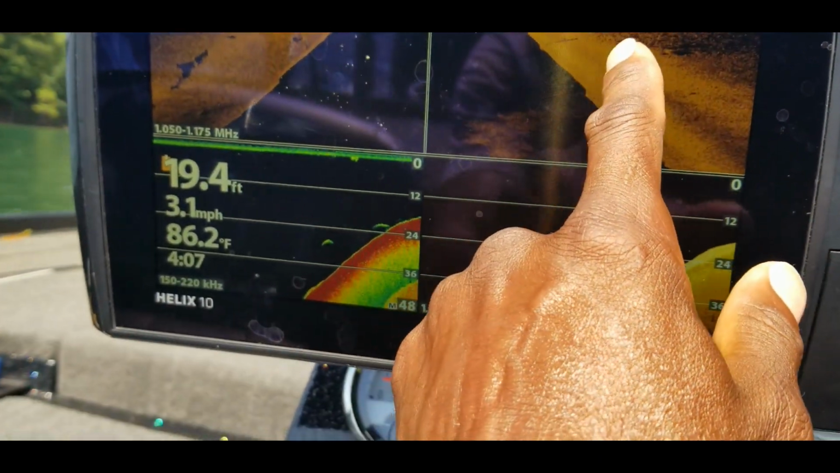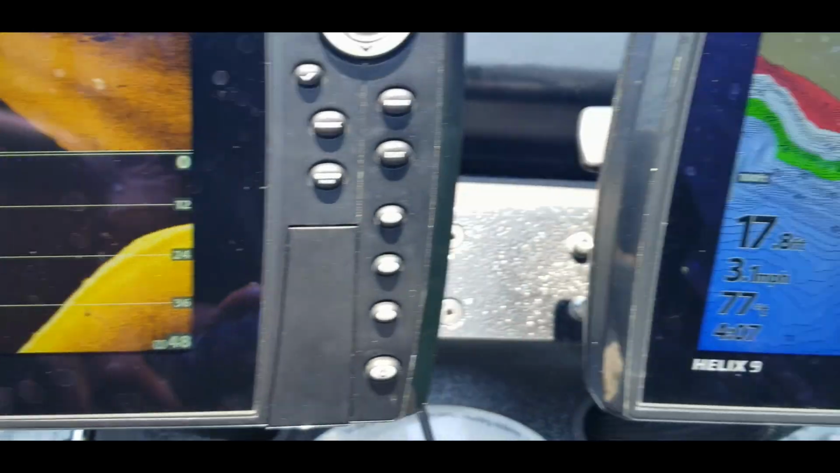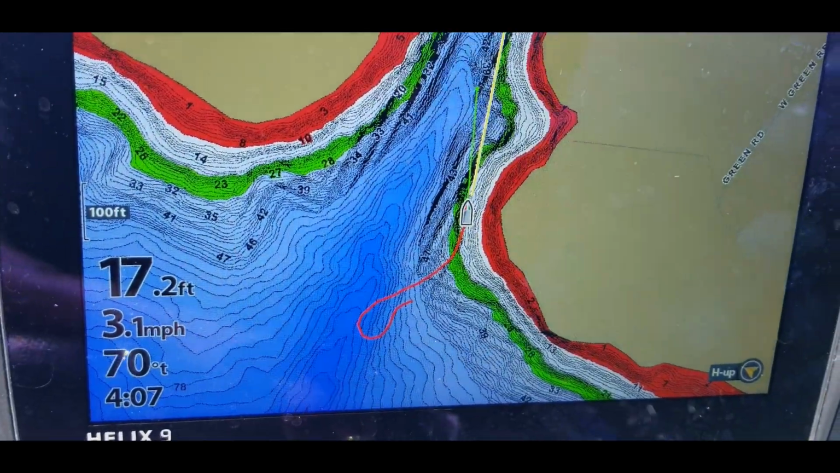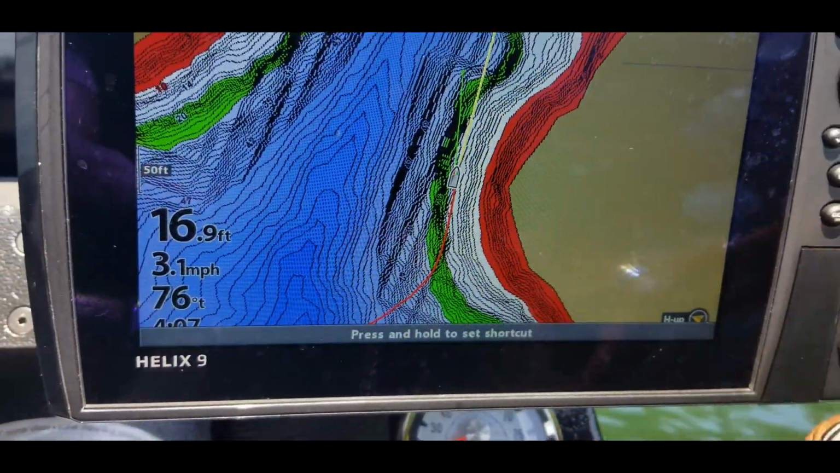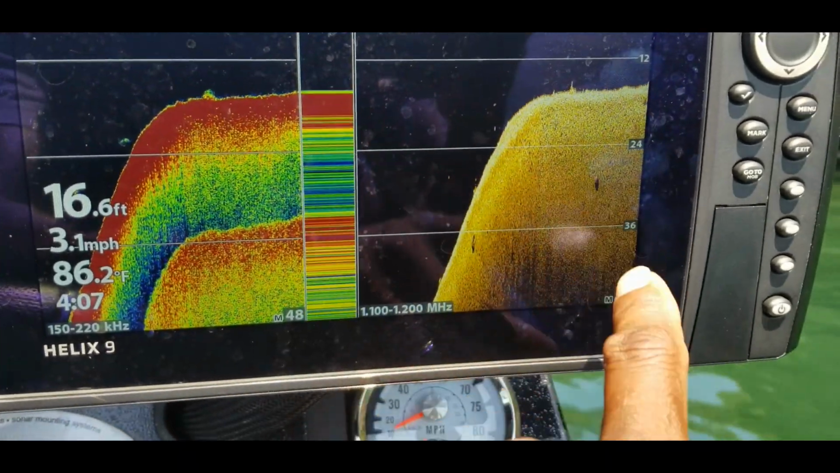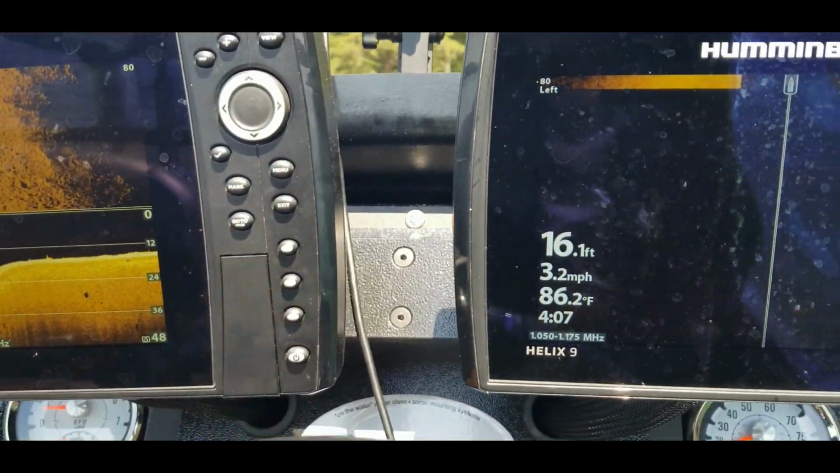All right, so there we go. So we can see those rocks. You can see a few fish right here as we're heading into this cove. Coming up on this laydown right here. And let's just take a look. Let's zoom in a little bit more. And just to show you guys, I have my shortcut set on my mapping. The next shortcut on this one is going to be my sonar and my down scan. And I have side scan over here also.